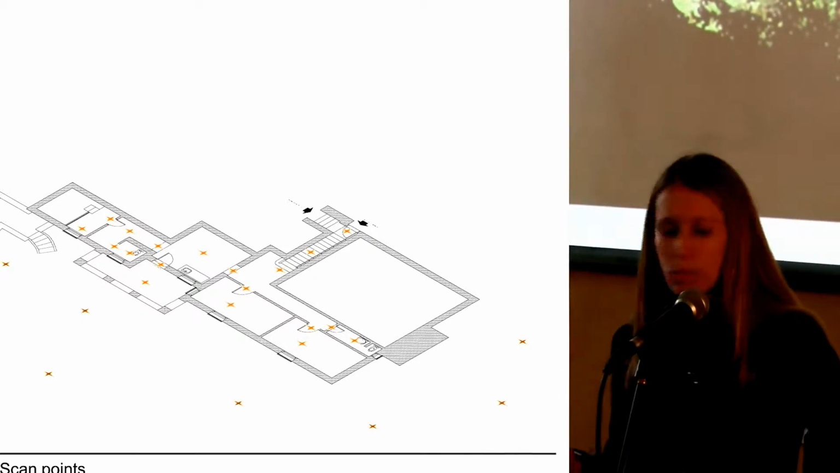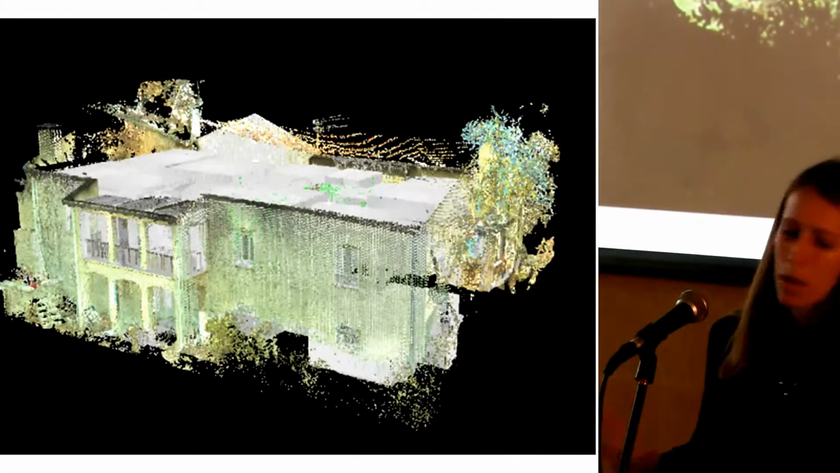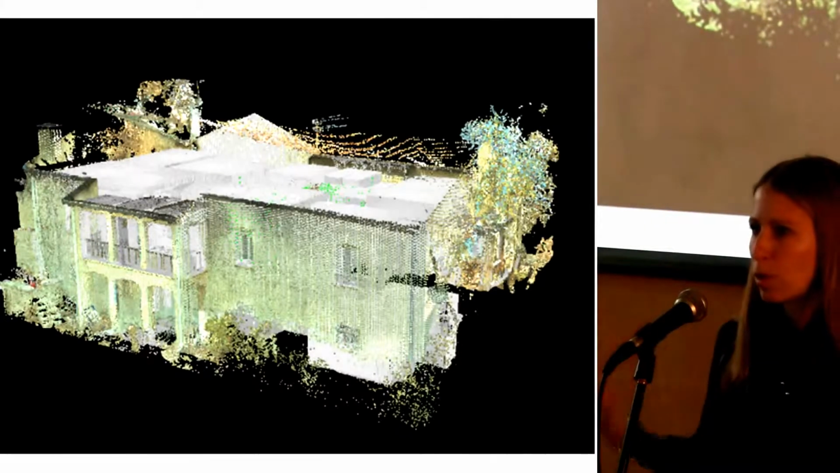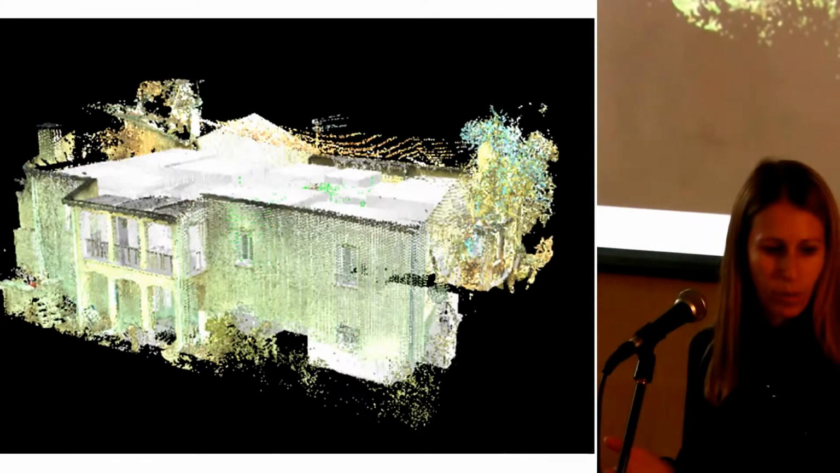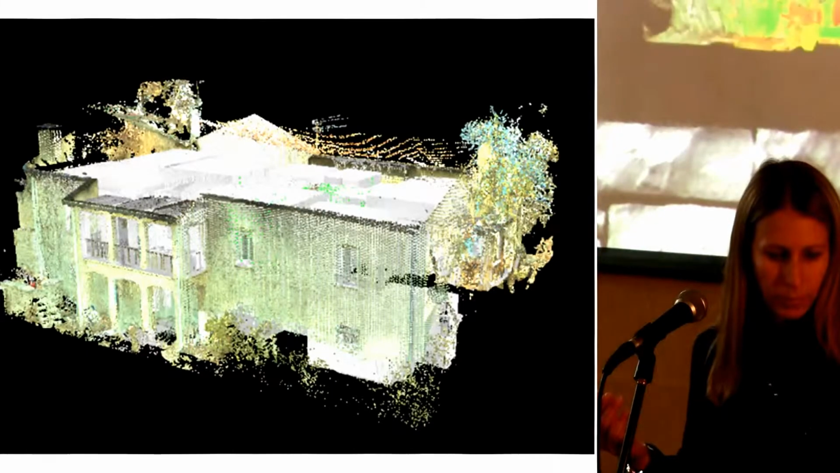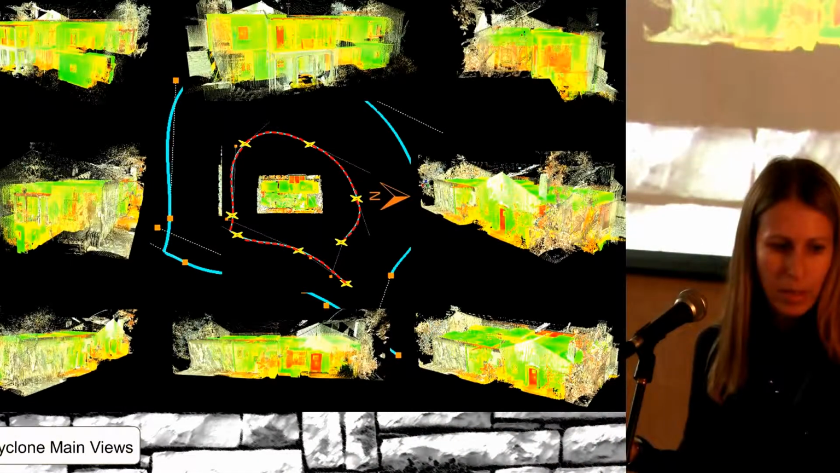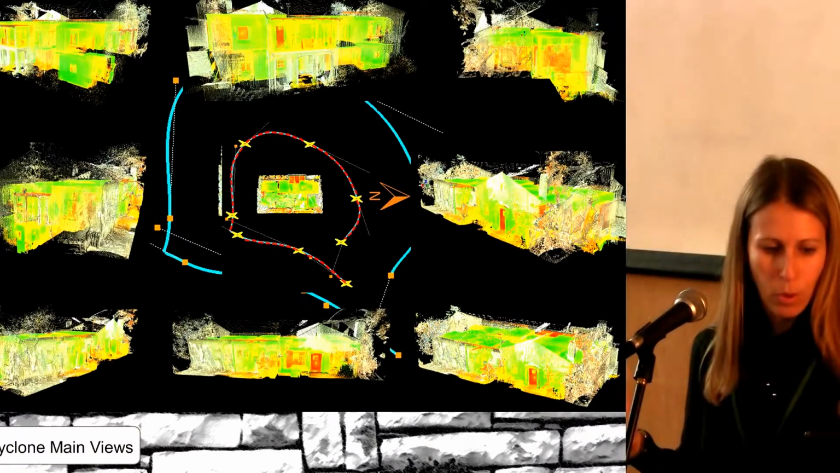And what we received is a point cloud which has all the geometrical information, and on top of that we can superimpose all the picture information that the scanner takes for the site. And what you see here are the different views of the point cloud.